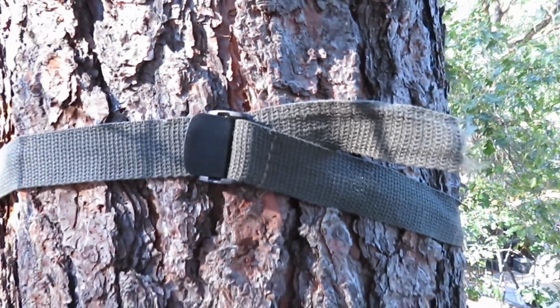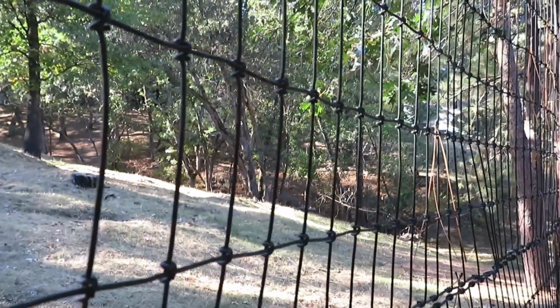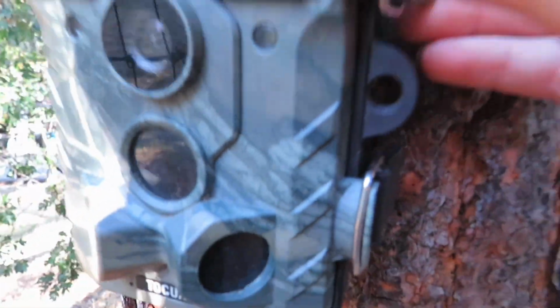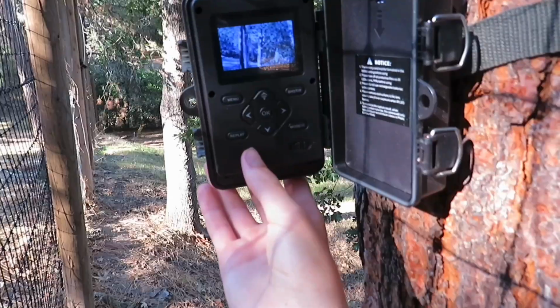All right, guys, I dealt with the catastrophe of the strap breaking. I don't even know how that happened. As you can see, not much wiggle room. The buck or stag is still right over there. Yeah, it's time to get this baby set up.